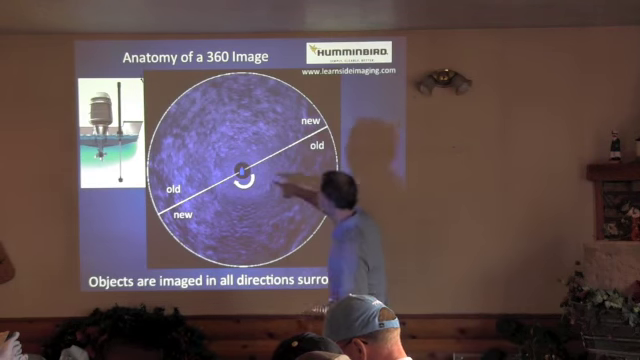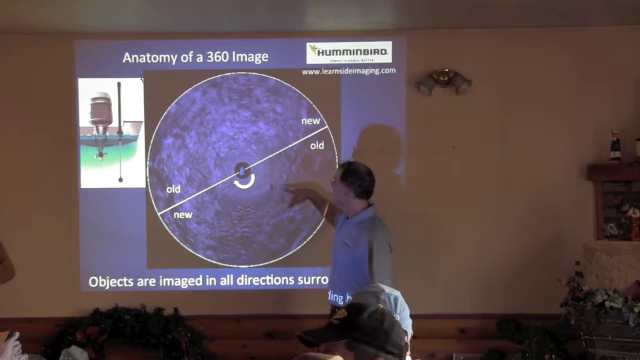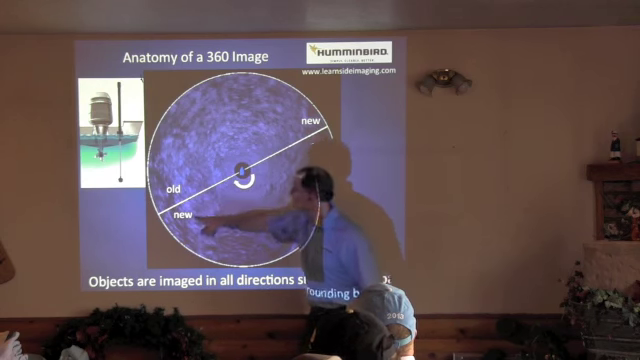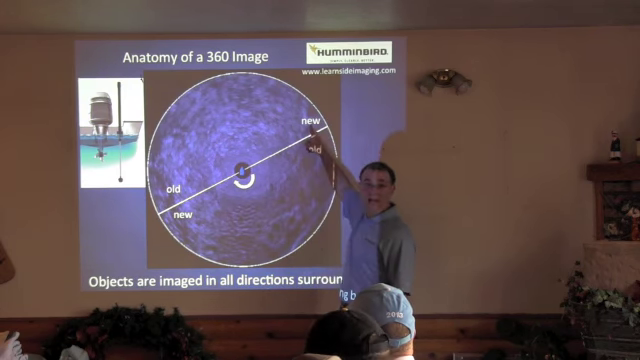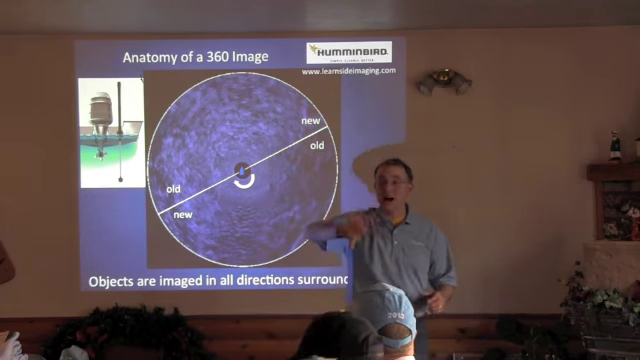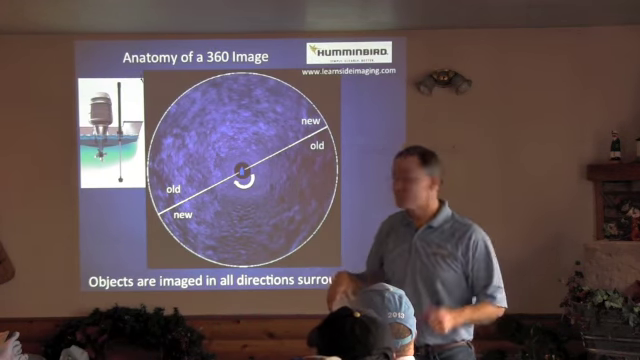You can see we have this white arrow here. The white line is constantly sweeping around. Now the newest information that is always displayed in 360 imaging is right behind the white line. The oldest information is right in front of it. So this information is constantly refreshing as the white line proceeds around and around.